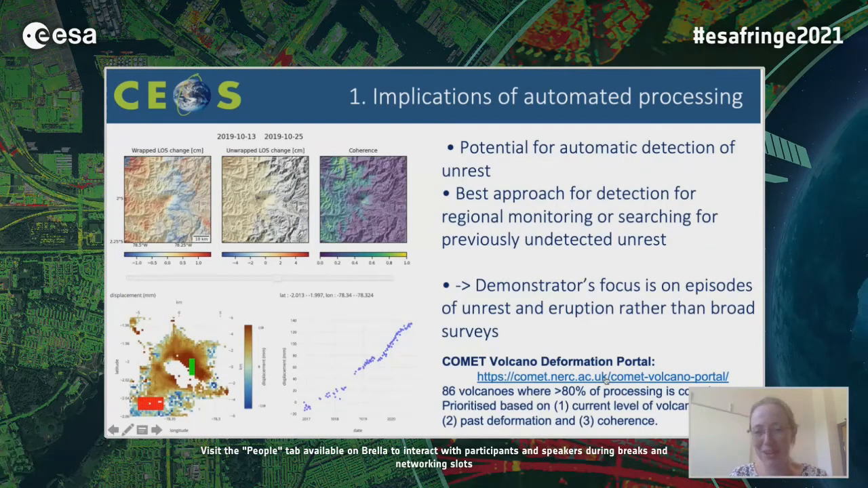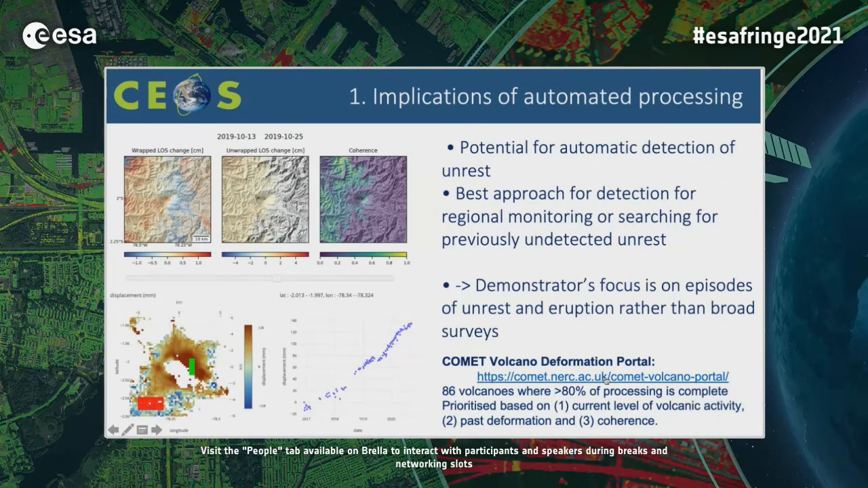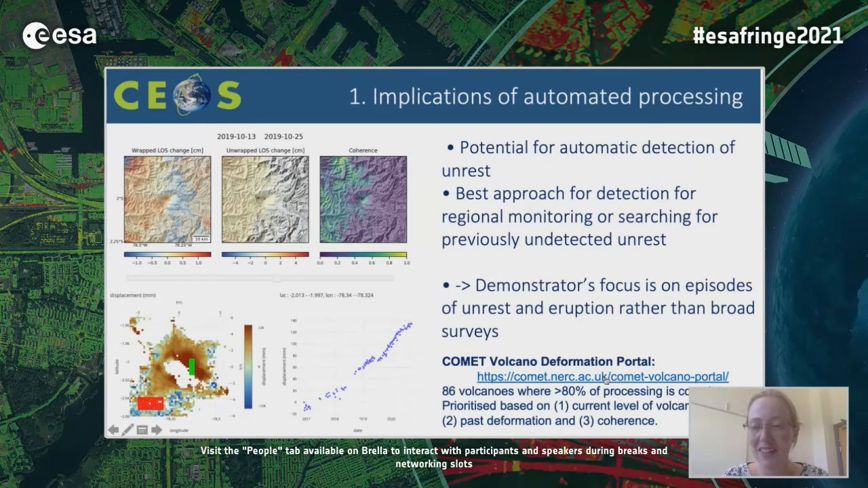So moving now to a general overview, some emerging themes that come out of trying to work on this sort of volcano monitoring problem at the moment are the implications of automatic processing. And I'm mostly talking about automatic processing of Sentinel-1 imagery at the moment. There are lots of different groups working on this, and there have been a lot of other presentations at Fringe that deal with this particular issue.